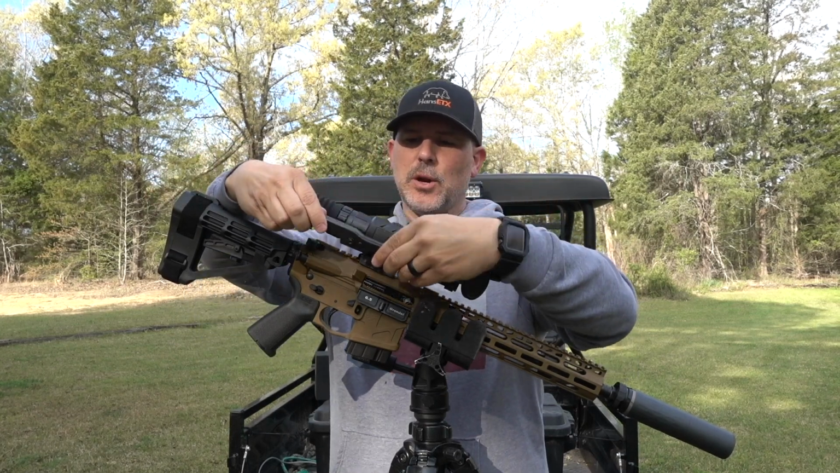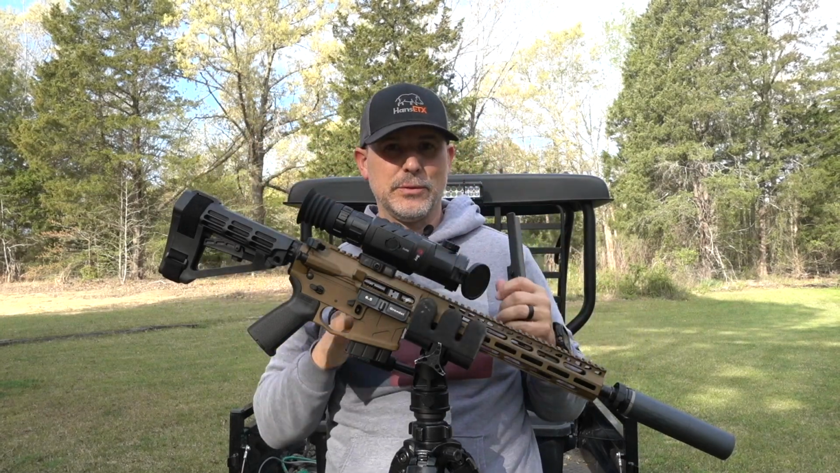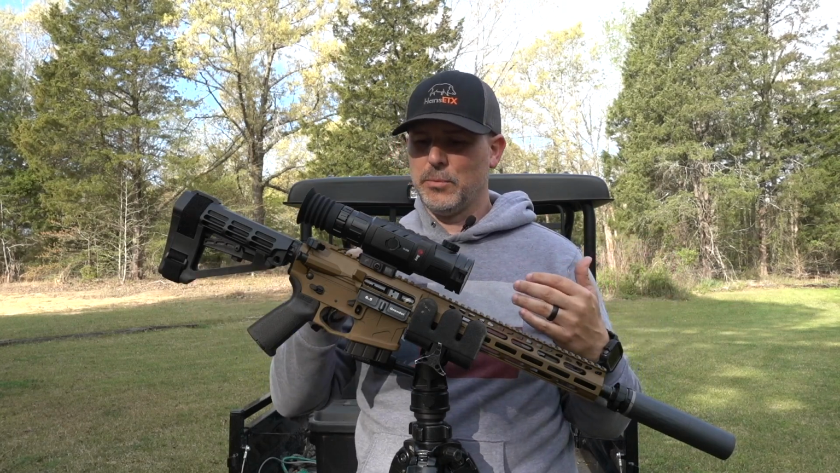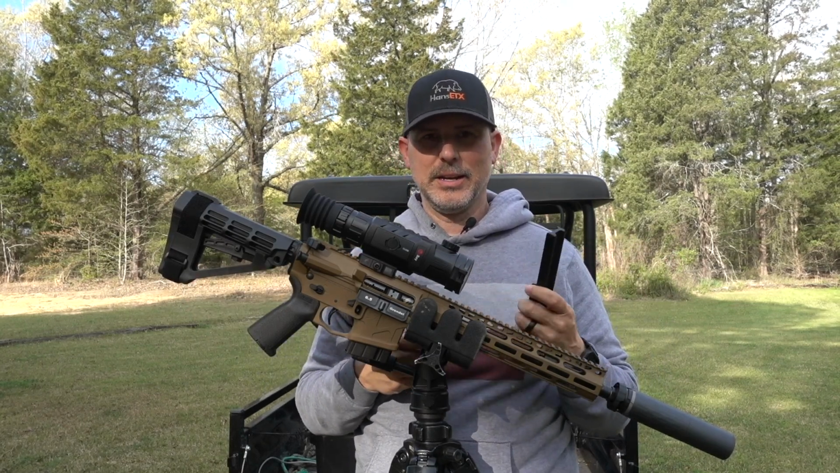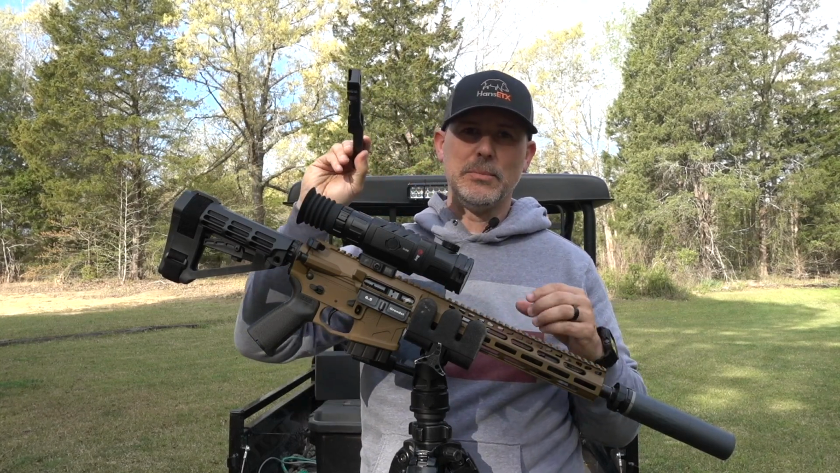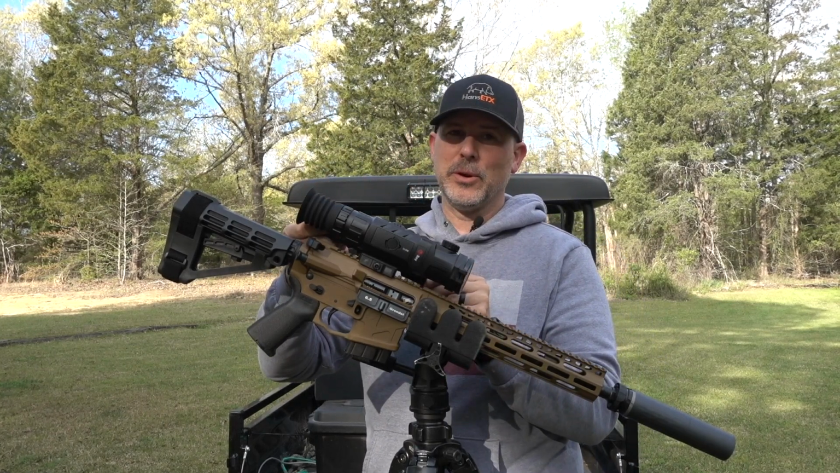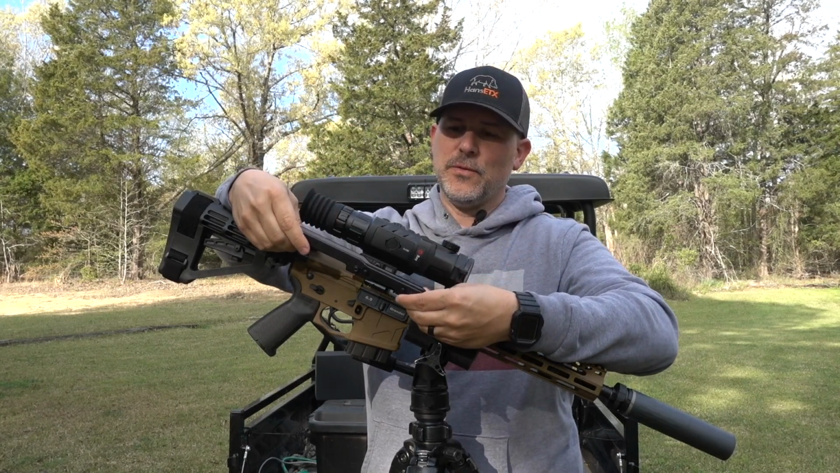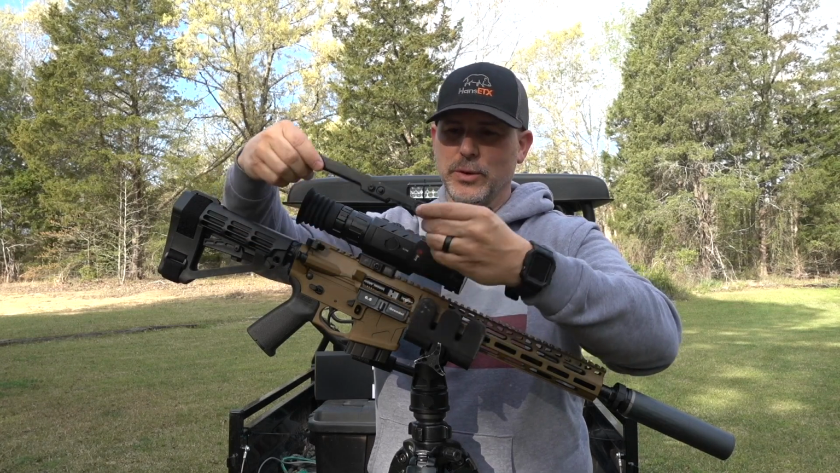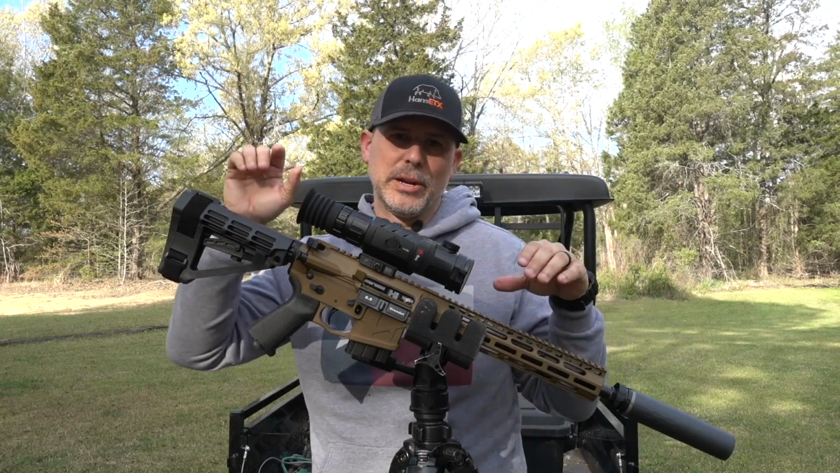It will sit that scope back further on the rail so you can get better eye relief on a bolt action rifle. Now, if you are hunting with a bolt action and an AR, you switch back and forth, you're probably going to want to get the American Defense, for being able to take it on and off and return to zero. So the mount that it comes with is good for bolt action, not so good for AR, because on an AR platform, it almost sits it too far back. You're getting up on the handguard if you put it any farther forward. So shooting on an AR, definitely, I would say get the American Defense Manufacturing mount.